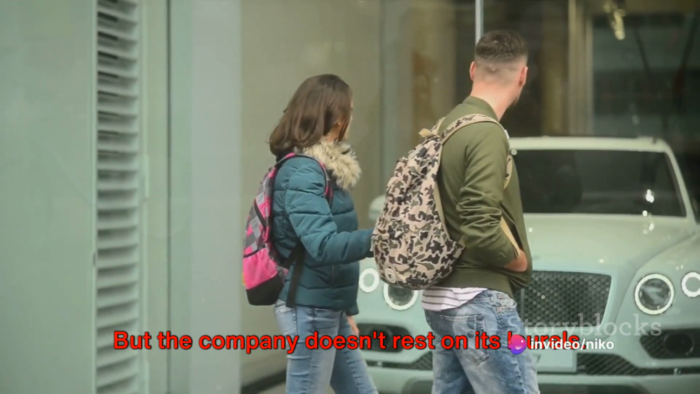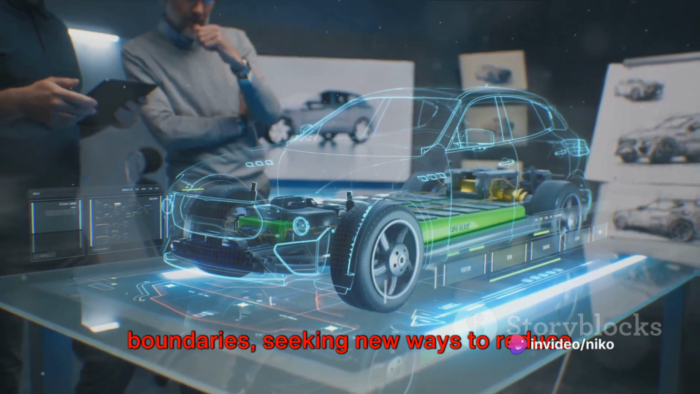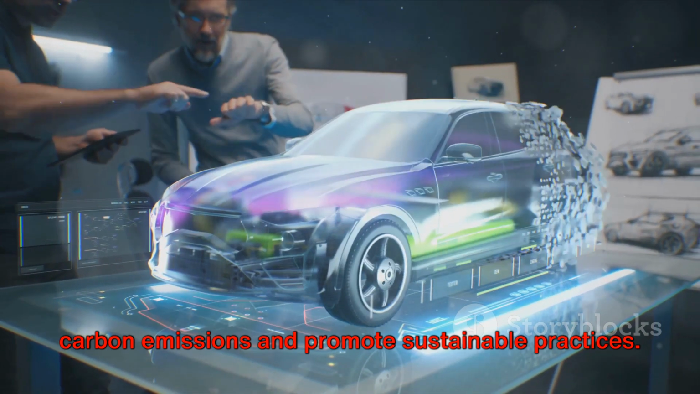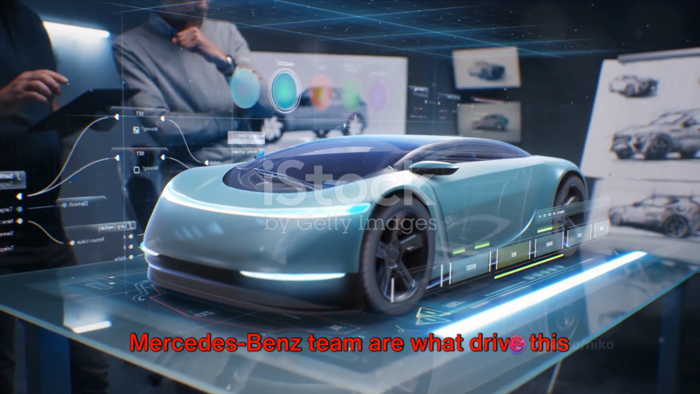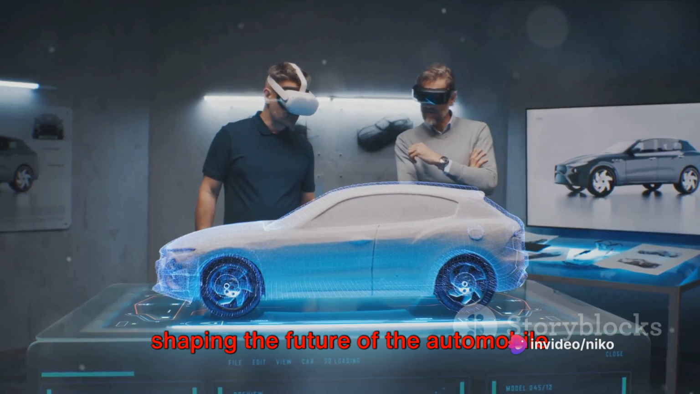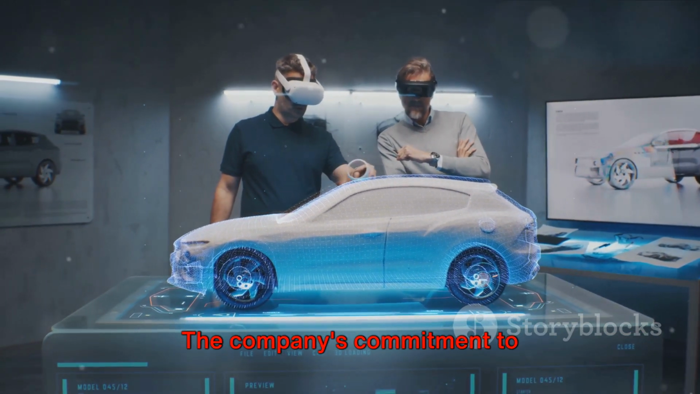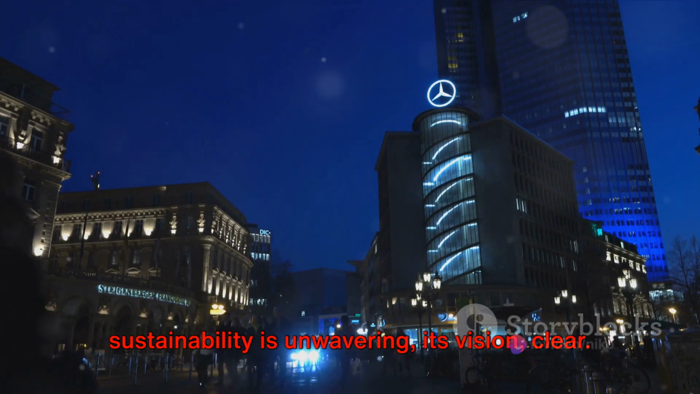But the company doesn't rest on its laurels. Mercedes-Benz continually pushes the boundaries, seeking new ways to reduce carbon emissions and promote sustainable practices. The passion and dedication of the Mercedes-Benz team are what drive this relentless pursuit of a greener future. As we've seen, Mercedes-Benz is not just shaping the future of the automobile industry, it's shaping the future of our planet. The company's commitment to sustainability is unwavering, its vision clear.